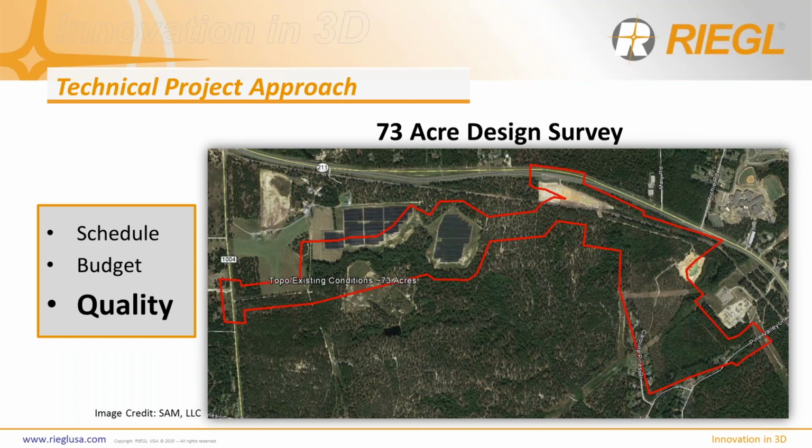As trusted advisors and good consultants to our clients, over time in a long education process, we've proven through that process and through our experience and successful projects that ALS systems can knock it out of the park, so to speak, in producing that design grade data.